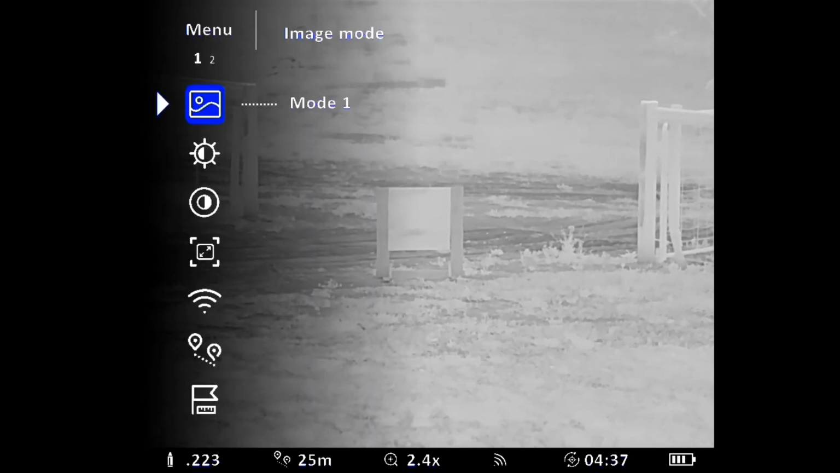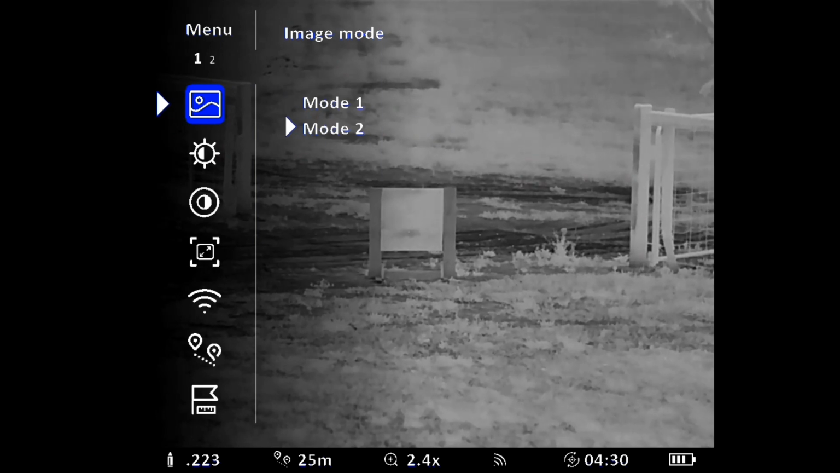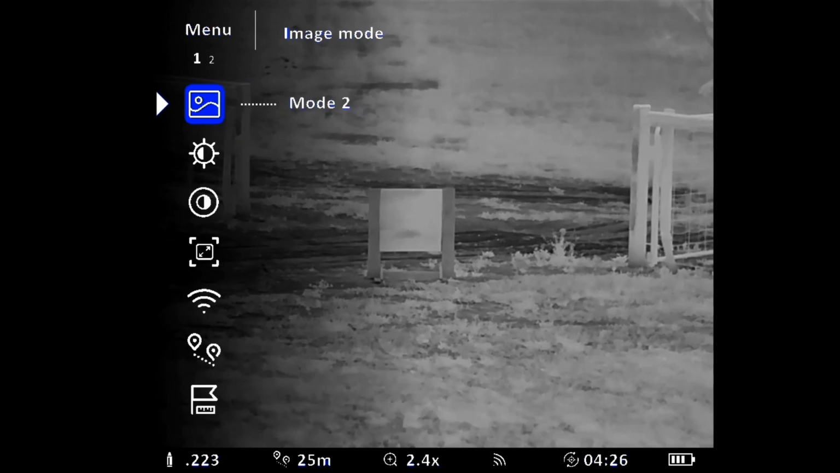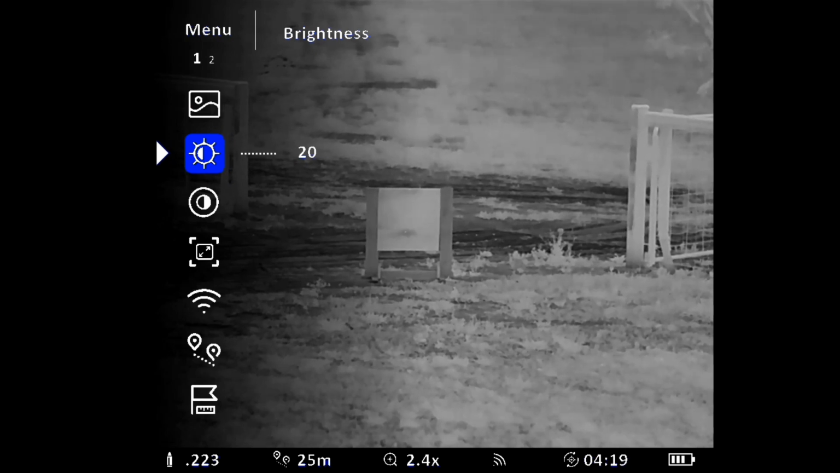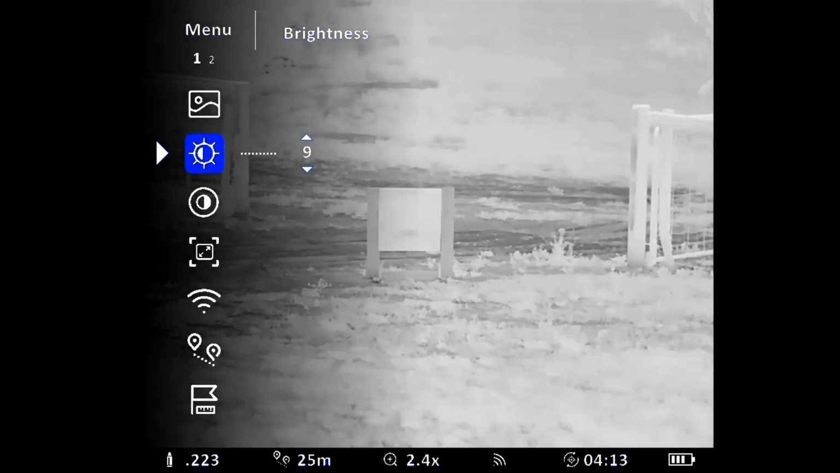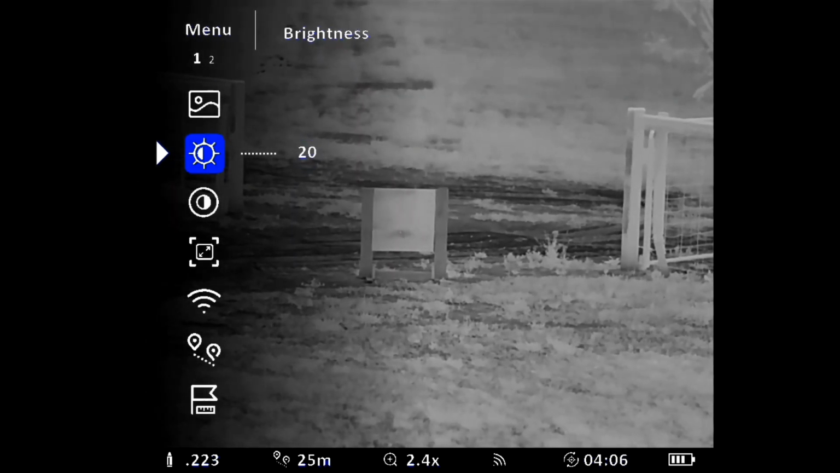If you press and hold, it brings up your menu options. You've got mode 1, you can get mode 2, which changes the colour a little bit, it gives a bit more contrast. We'll go with mode 2 for this review. Kinda looks a bit better. And then there's your brightness. The lower the number, the brighter it gets. But I'll leave it on 20.